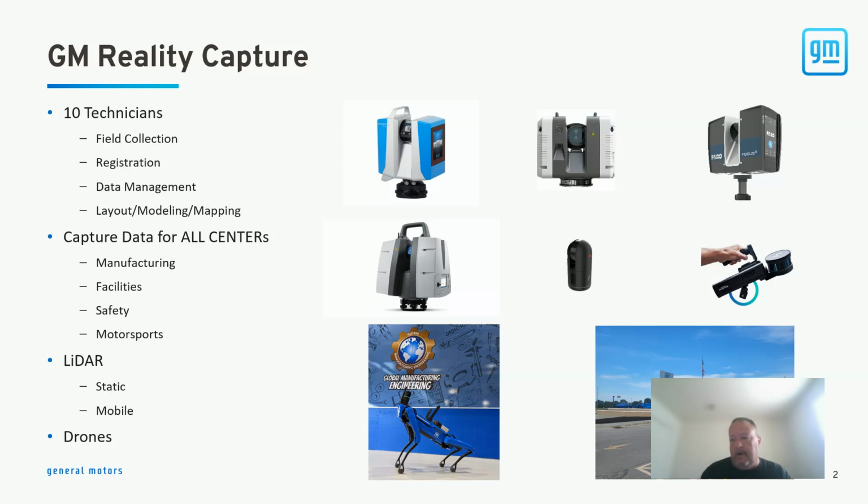In addition to that, we also do drone work, both interior for documenting for inspection purposes, maybe some of the systems or steel that's in our facilities, and then on the outside for various types of inspection documentation, but primarily for mapping and photogrammetry.